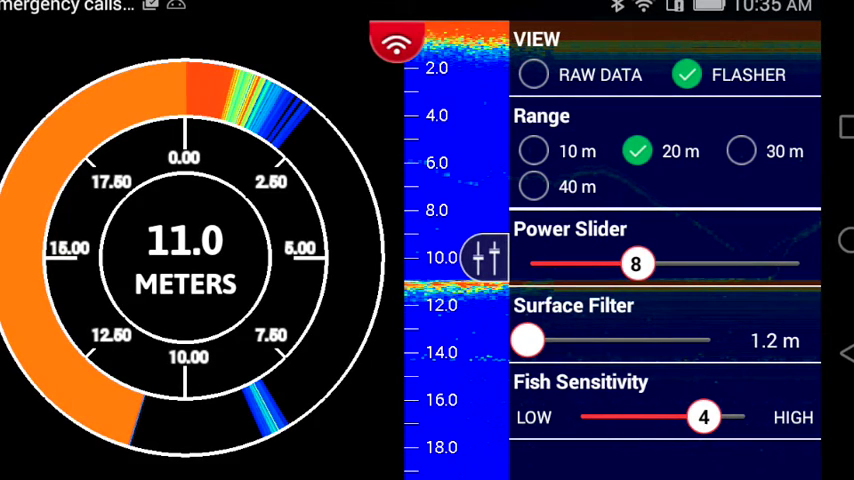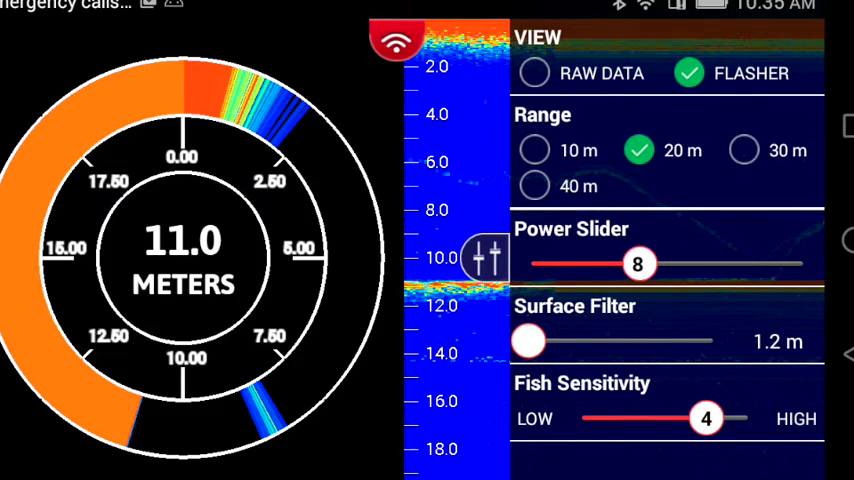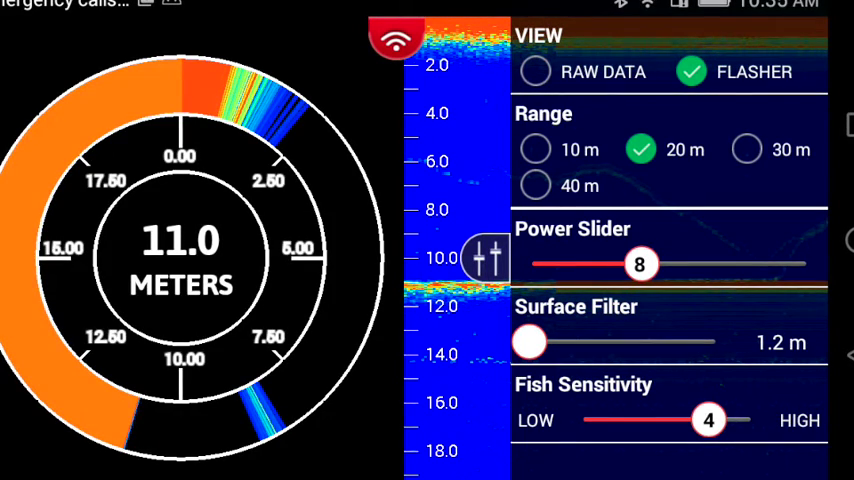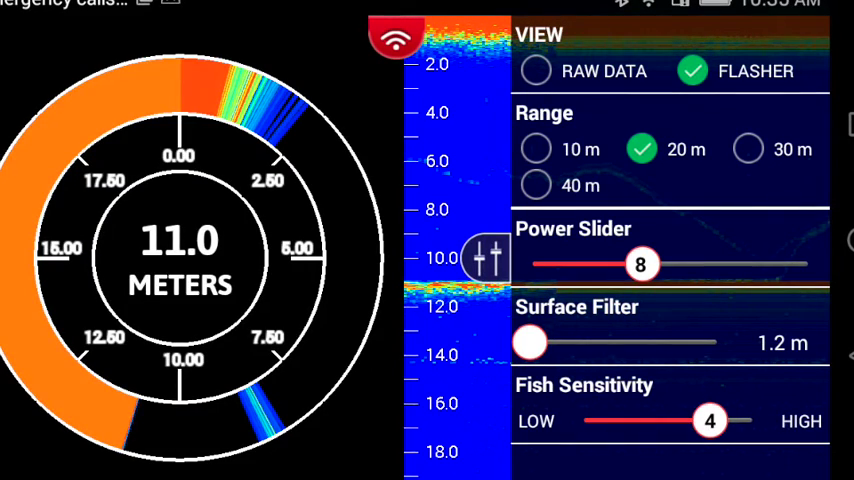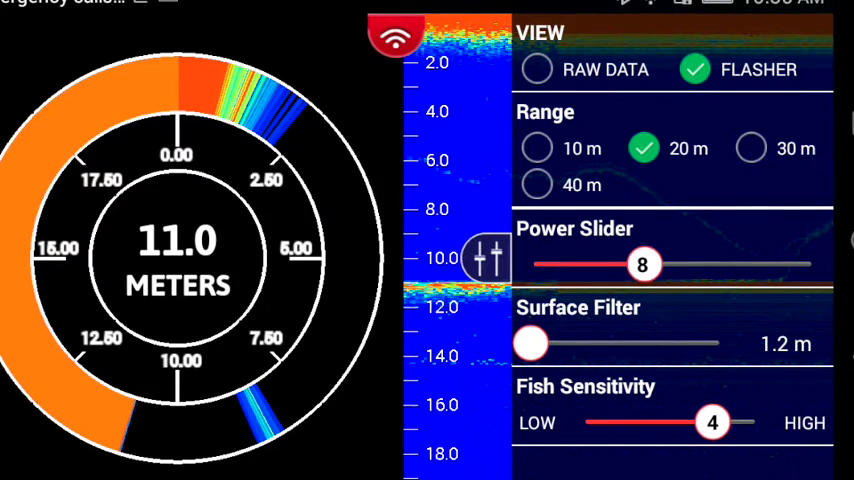The next one down is probably the most important, and that is the power slider. We've given you the opportunity to change the power of your FishHunter Directional 3D sonar so you can properly adjust it for the thickness of the ice, the depth of the water, the visibility of the water. As you move the slider from left to right, it will become more powerful. So the most powerful setting will be on the far right-hand side, and the least powerful setting will be on the far left-hand side.